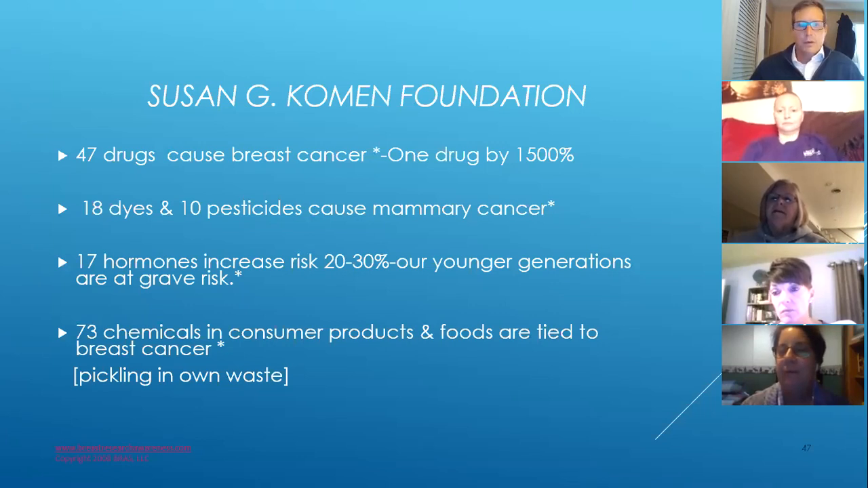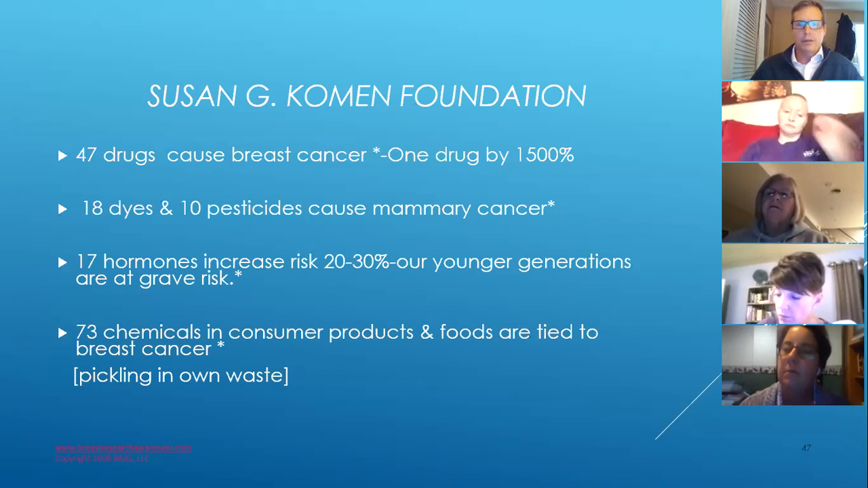Very good. I have a question. How much of the body, or what parts of the body, does the half body scan cover? So the half body will cover the abdomen, the breasts, and the head and neck. And then the full body will add in the legs and the feet and the arms and hands.